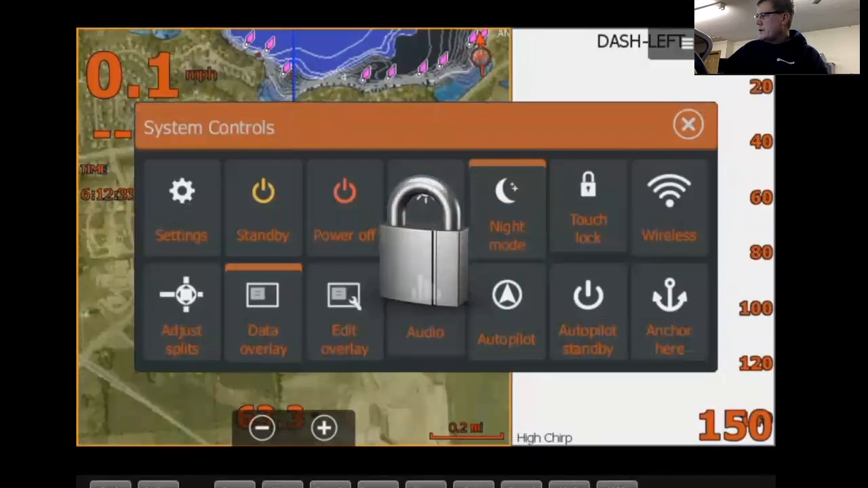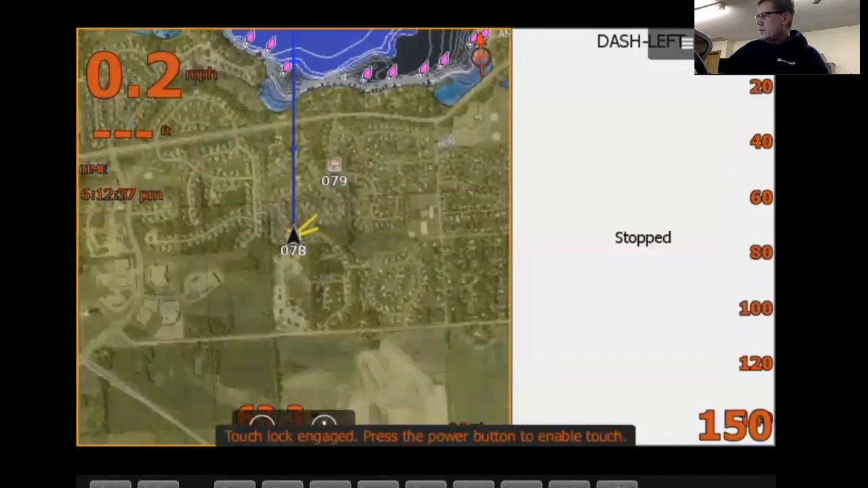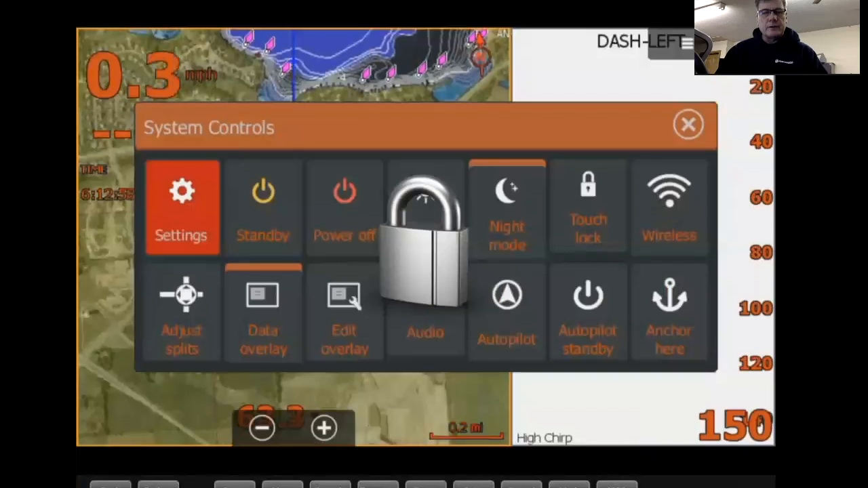Touch lock locks the screen off. So you'll see it down below here: touch lock engaged, press the power button to enable touch. So let's say you want to clean your screen, you can do it that way. Wireless, there are some wireless features here. It's pretty cool. You can actually hook it up to your home Wi-Fi, and you can get software updates and things like that.